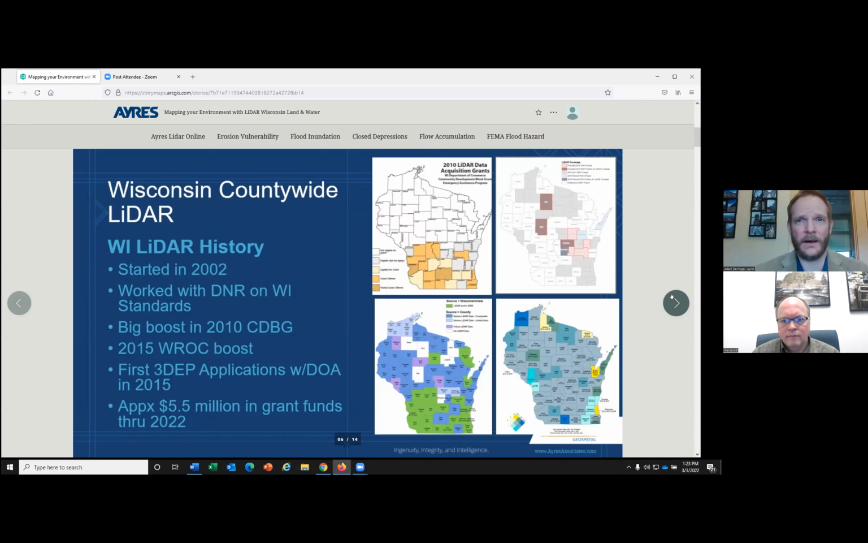Ayres worked with the DNR and the floodplain mapping group in order to try to come up with a standardized set of data accuracy as well as deliverables that could be expected. So if somebody wanted to do a LiDAR project, they had a target, like what are the minimum qualifications we need for this? So we started to standardize that information across the state.